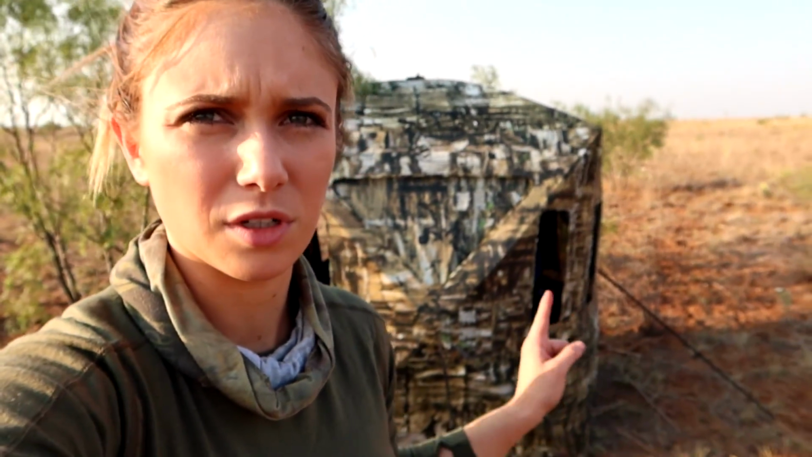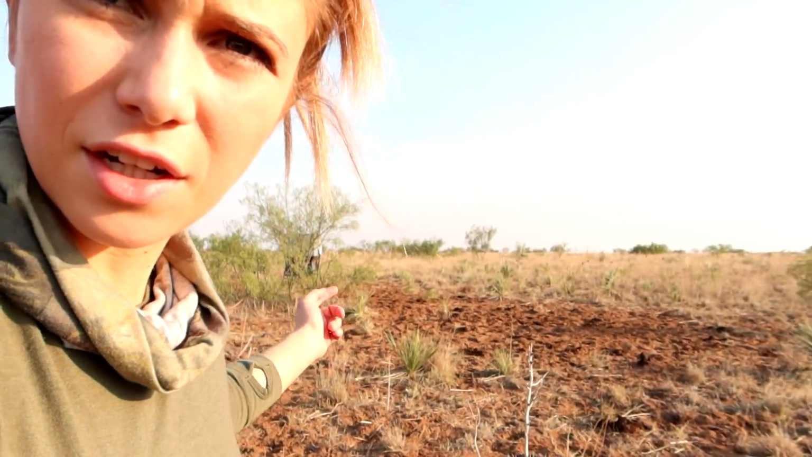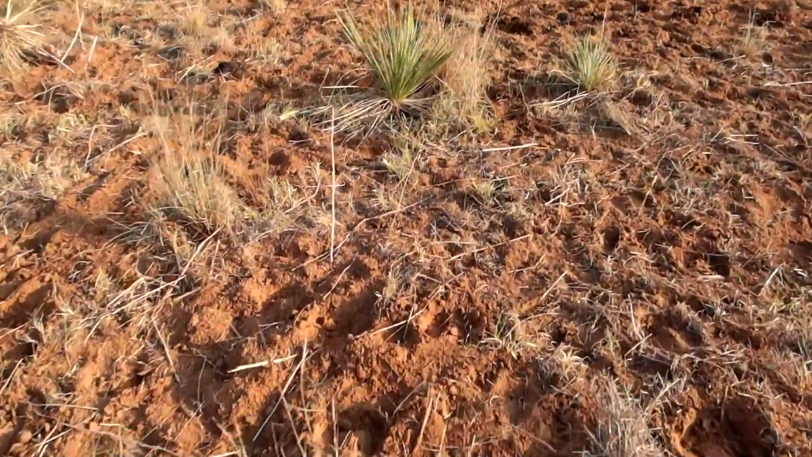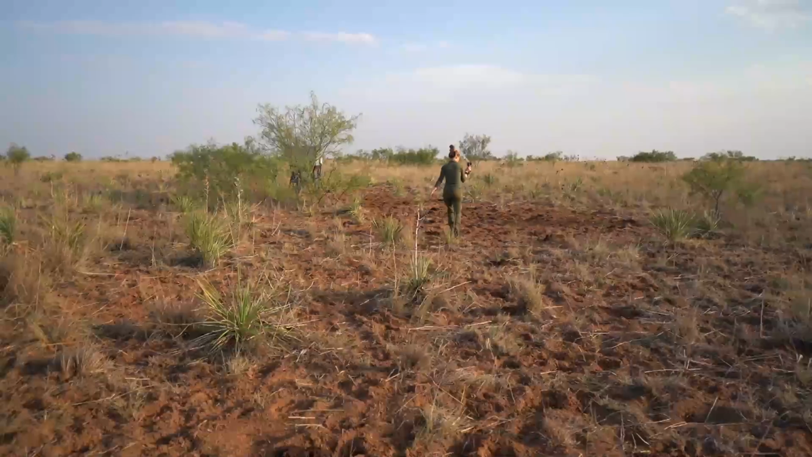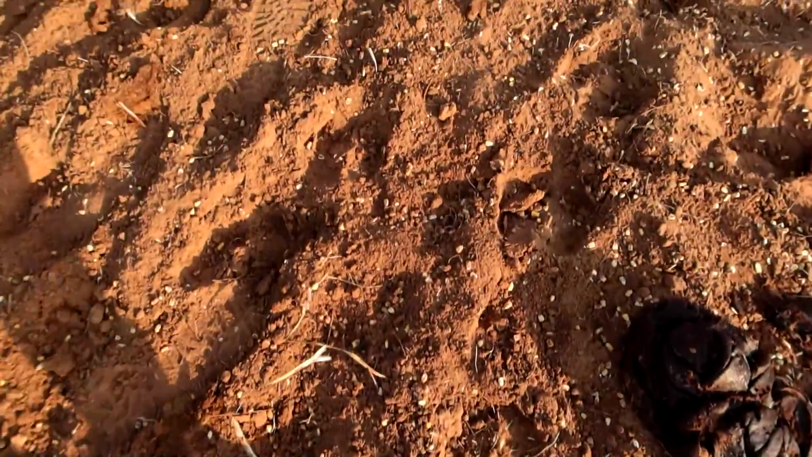Alright, so we are doing our first sit with the bow tonight. We're in this blind that Korbin put out for us like a week ago. Got a feeder right here behind this bush. I'm gonna check for some tracks. It's evening now, so they should be coming in through here. You can see all the corn.